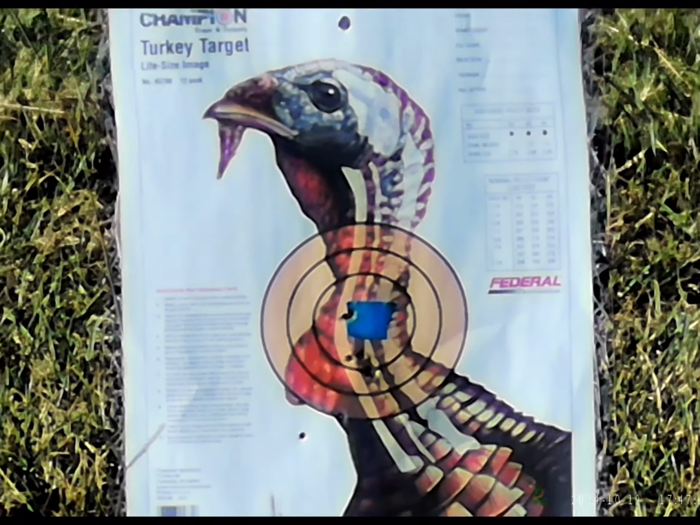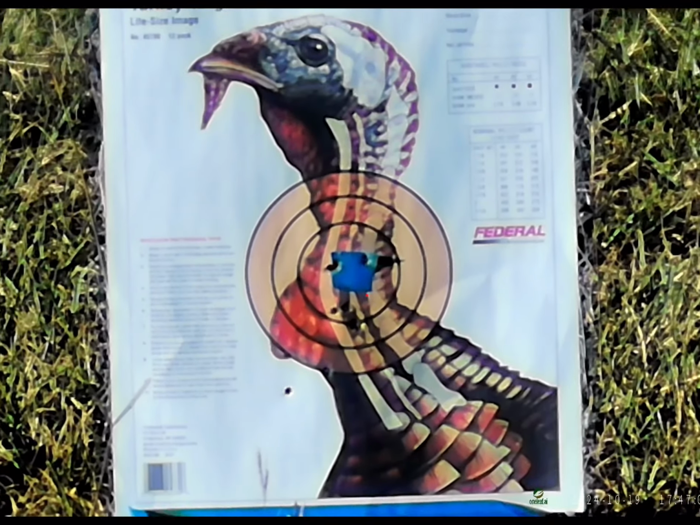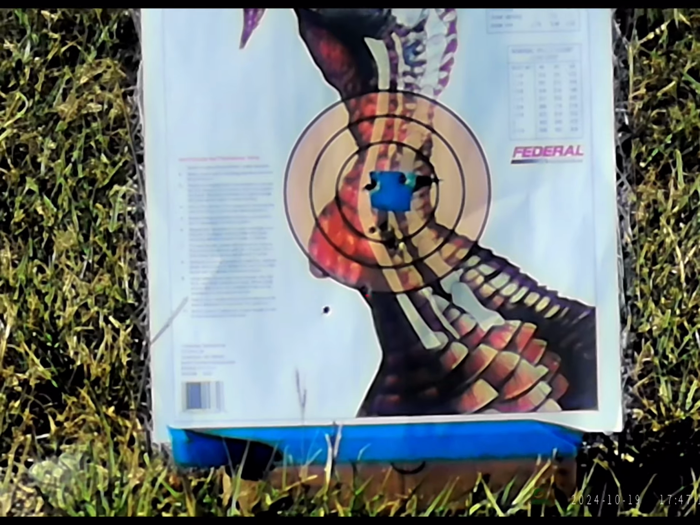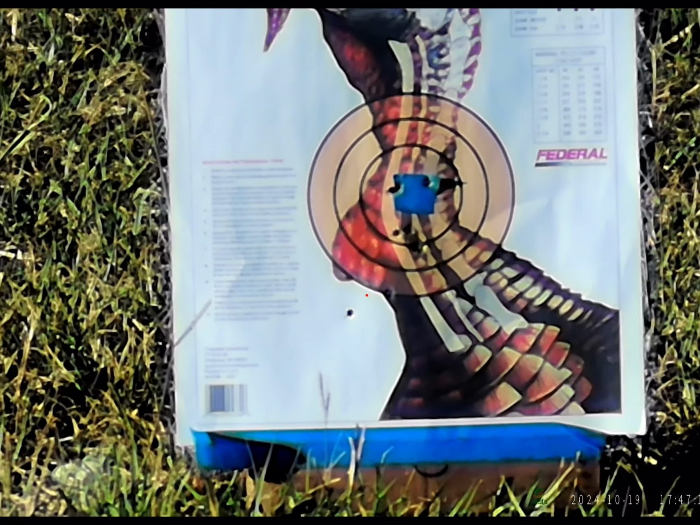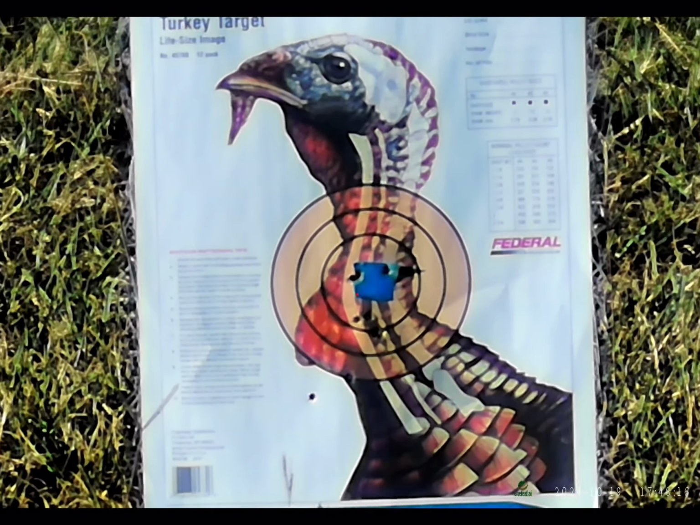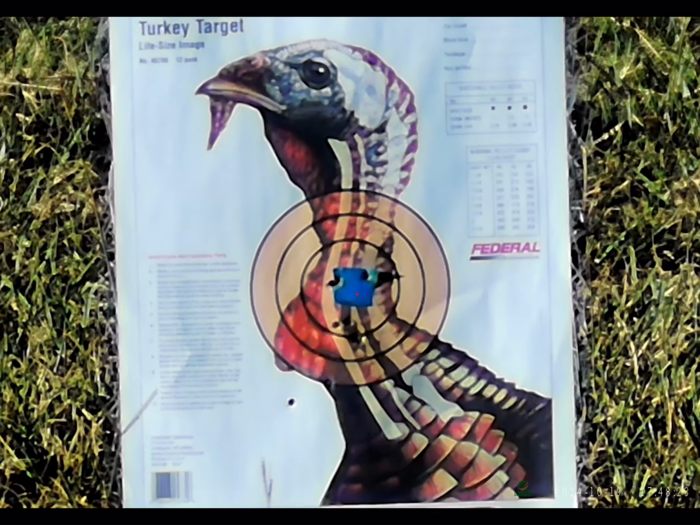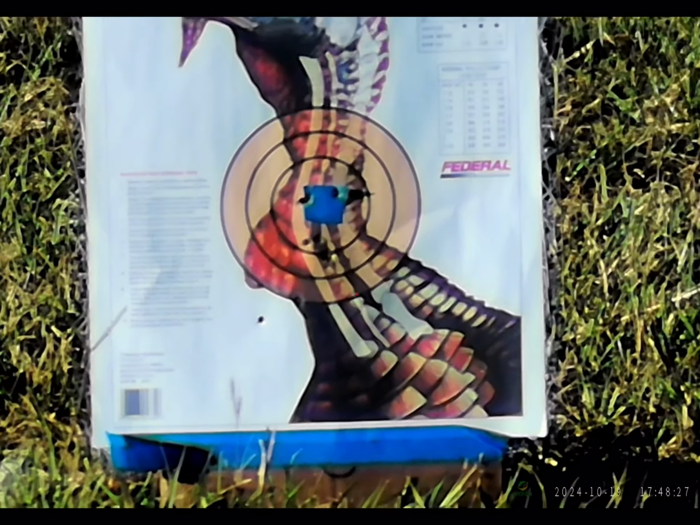It has basically what they call a one-shot zero. You shoot it, and then you go into your menu, and you move your reticle over to the bullet hole where you hit, and it's pretty much on. After another shot or two you can fine tune it. I'm just kind of plinking around with it here, trying to get it 100% perfect. It's very easy to zero these scopes in. If you've ever used any kind of digital scope, they all pretty much operate the same way. This one does the same as the rest of them.